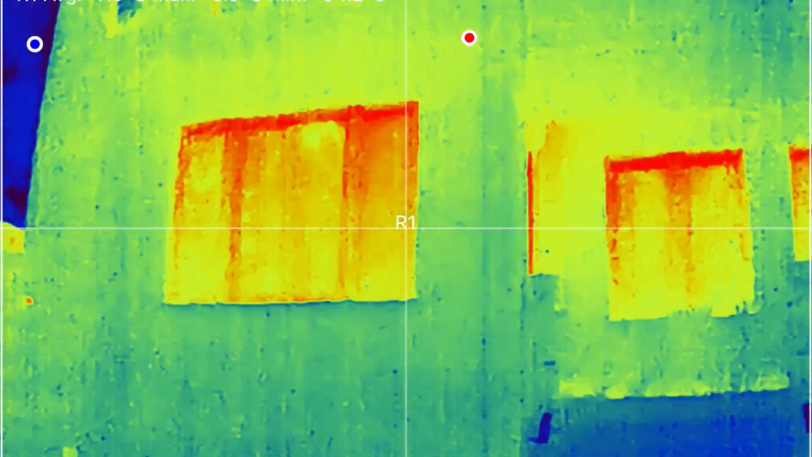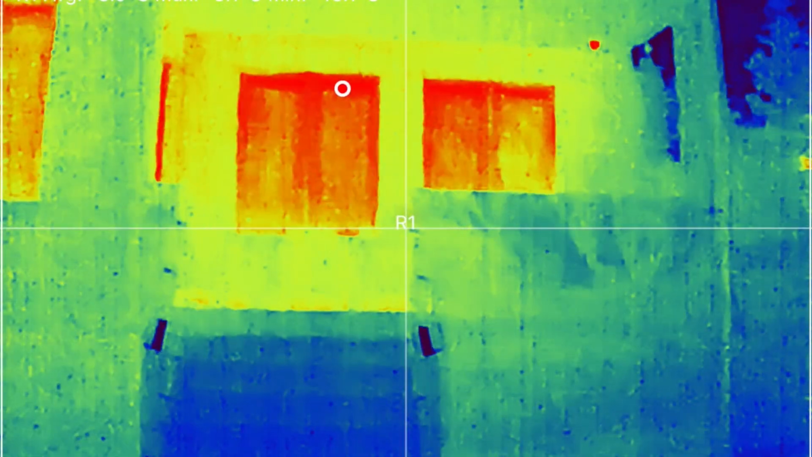Unless you had your FLIR camera for a few years now and the battery is starting to go, then I would upgrade.